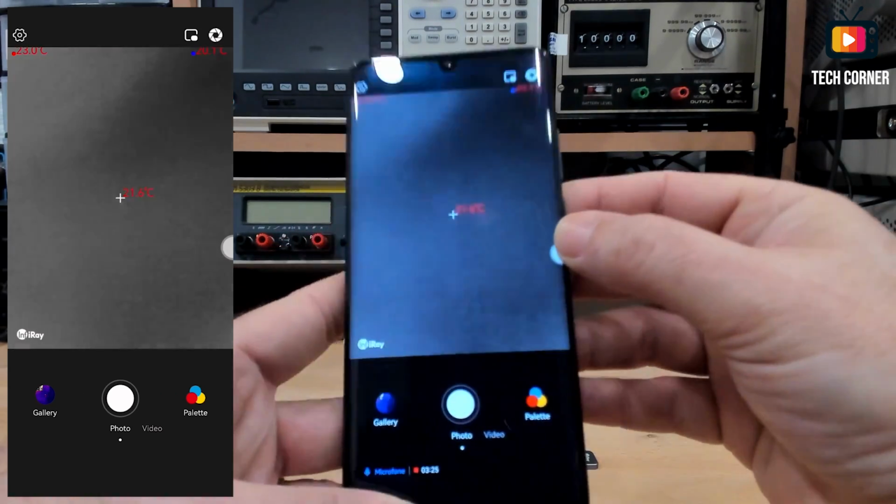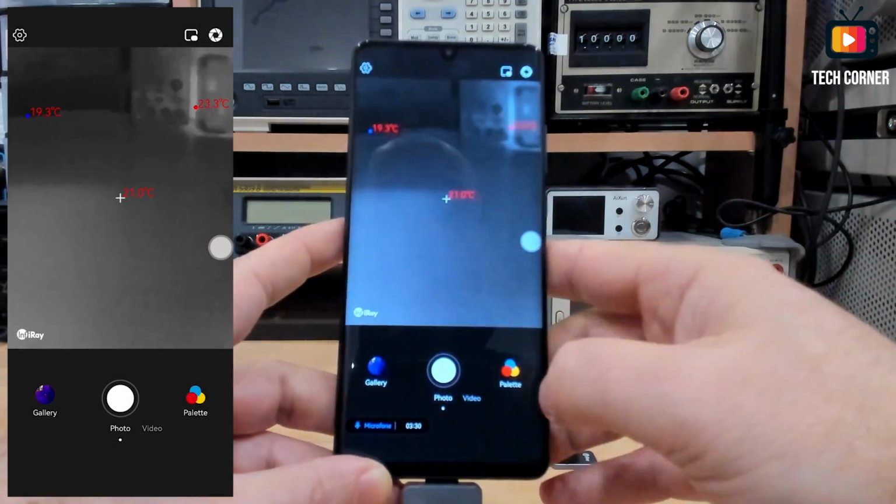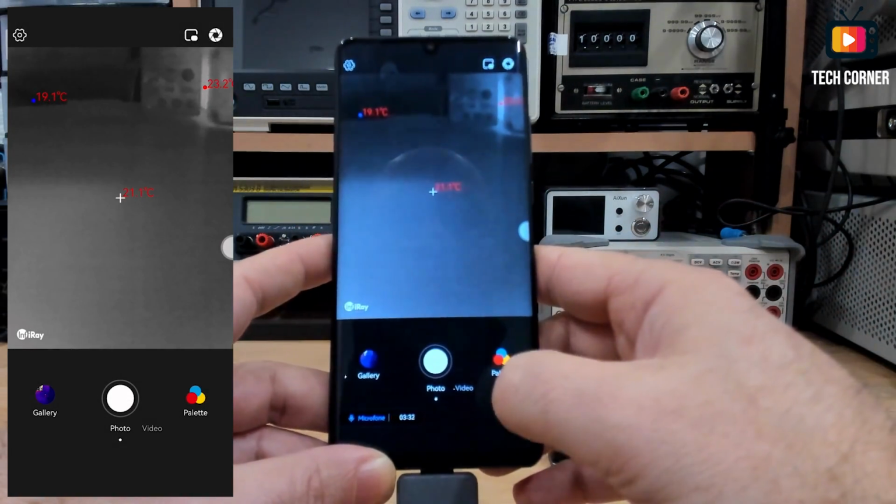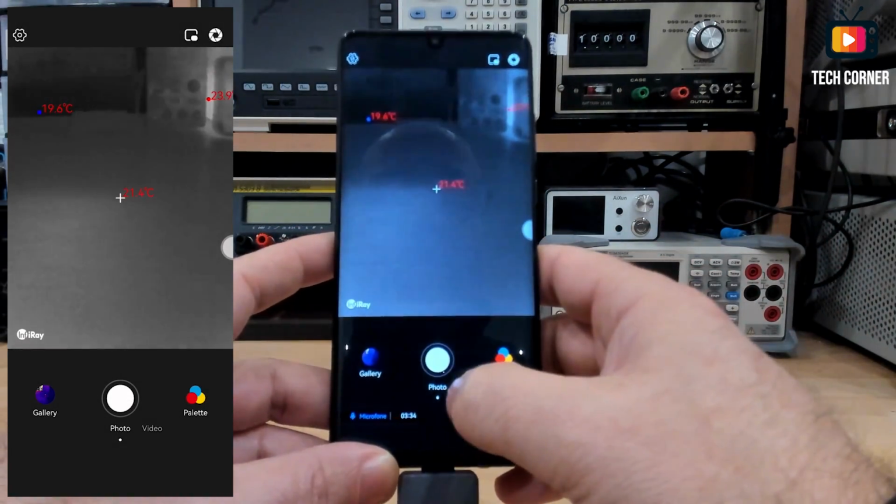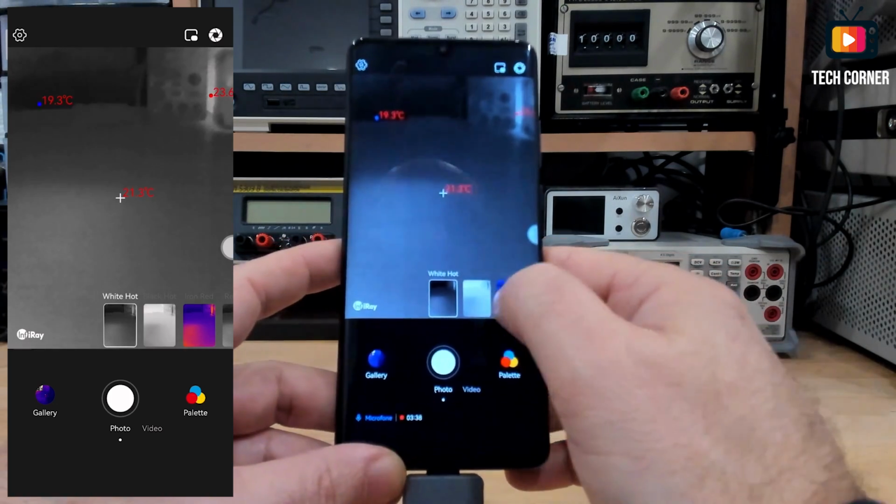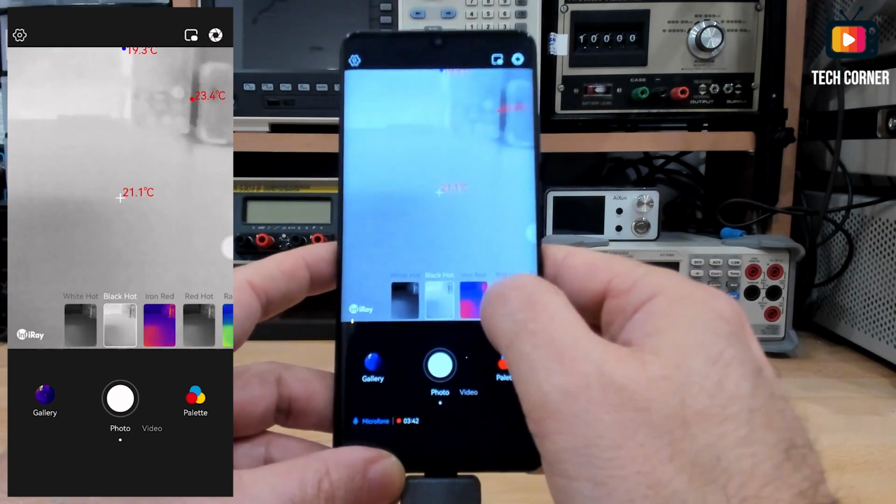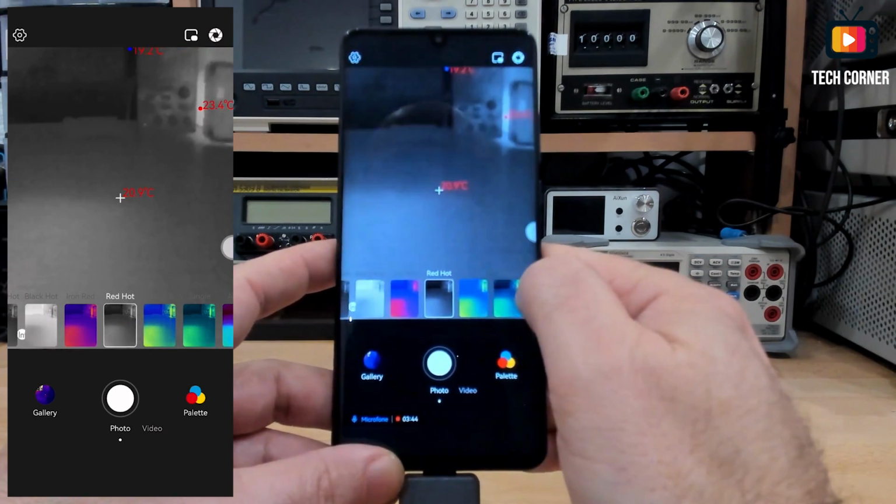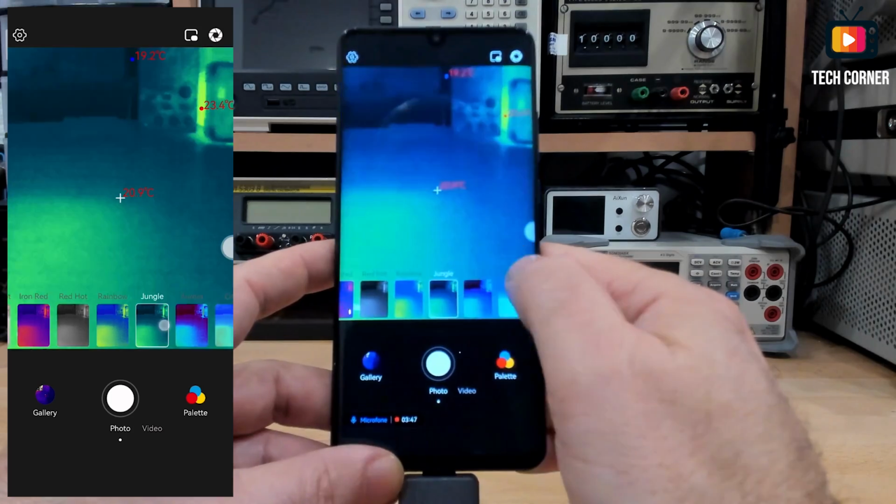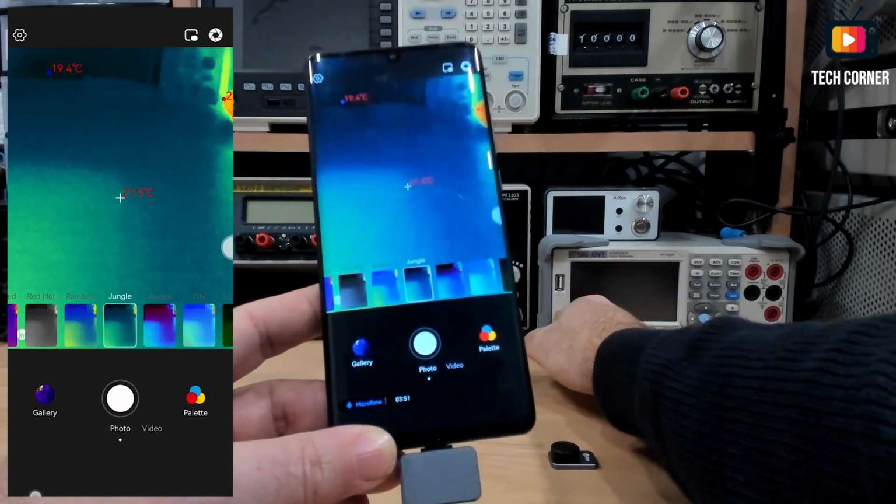Okay, so in terms of application, we have this simple application. 3 buttons at the bottom: the gallery, the photo, and the video. We also have the palette. In terms of palette, we have several palettes. I think there are 12, that will give you different colors according to your preference. Let me just power something up.